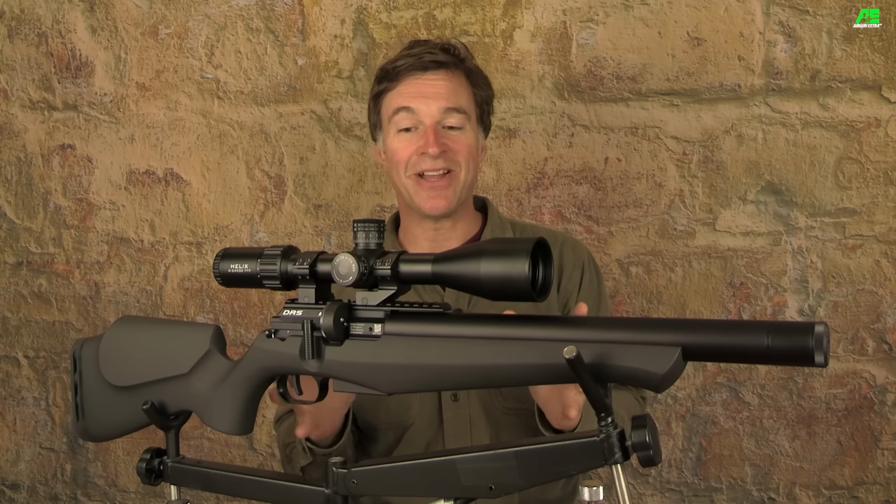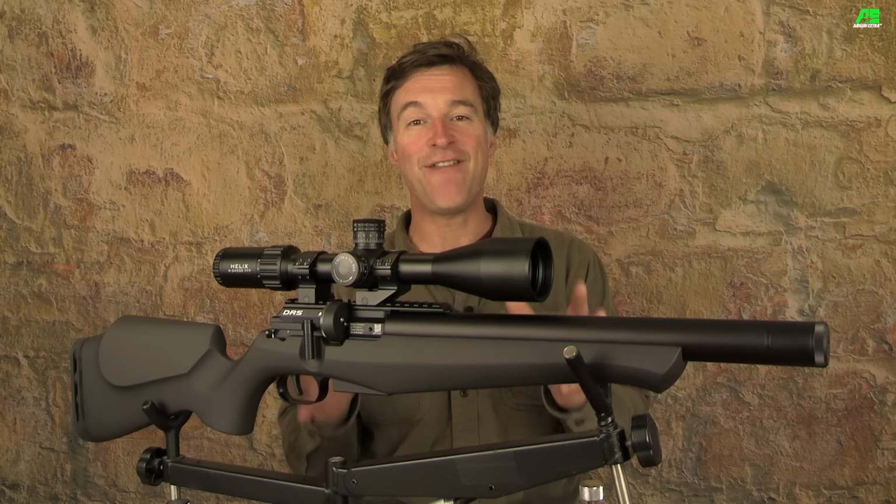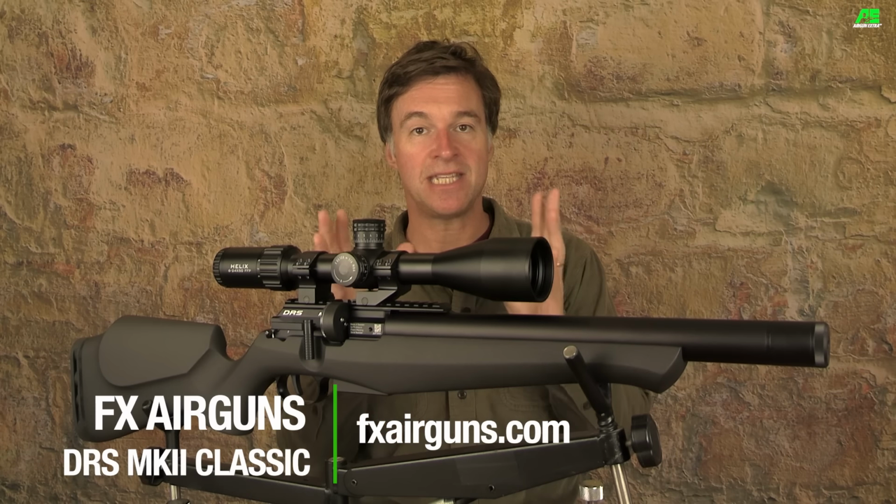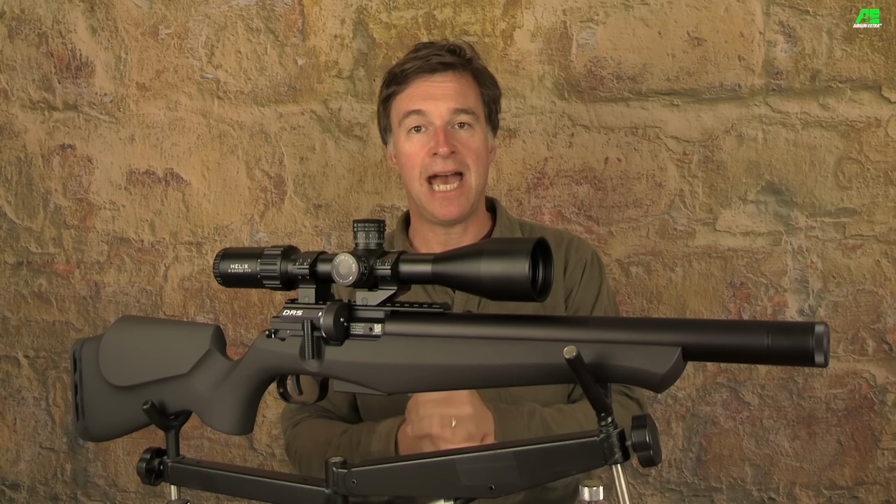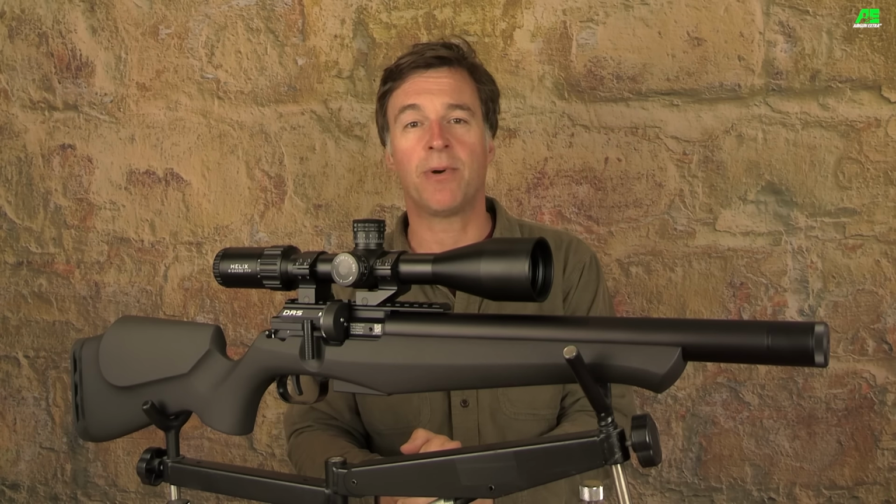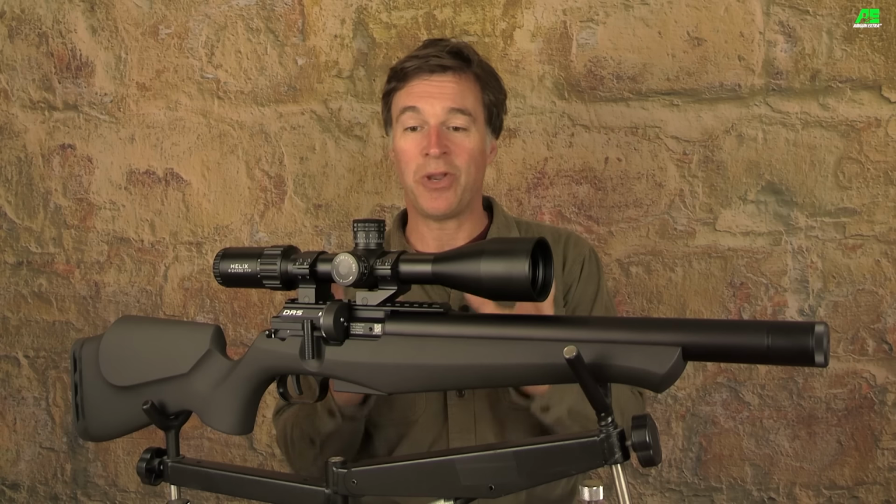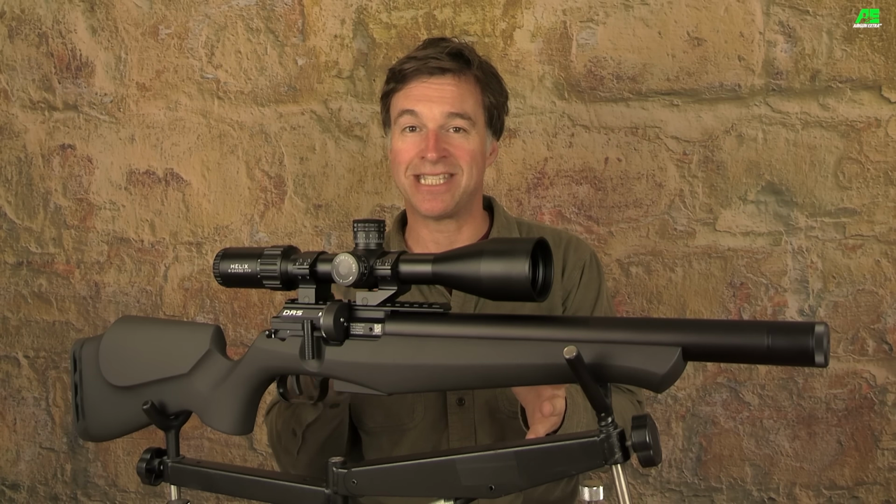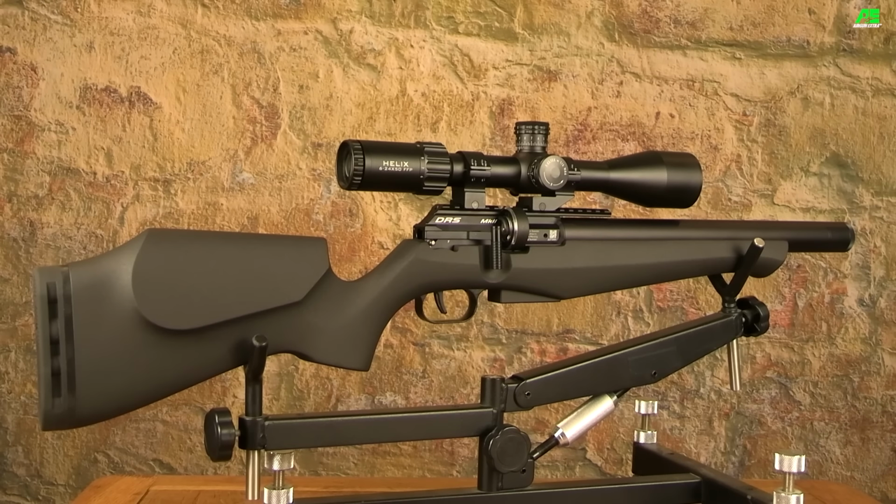Right, well, here is a gun that I've been really excited about putting to the test. It's the FX DRS Mach II. Now, this is the compact version of the classic synthetic model, and it has a recommended retail price of £789.99. And what I can say is that if this gun is half as good as the DRS Mach I that I've been using for the past couple of years, then that represents brilliant value for money.